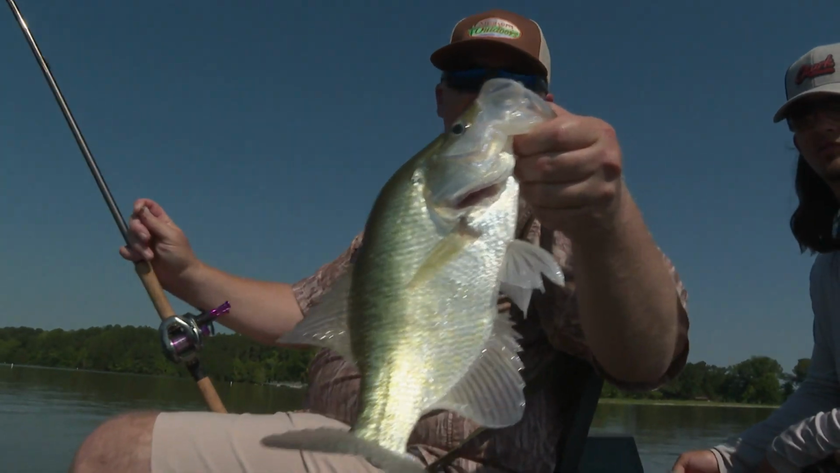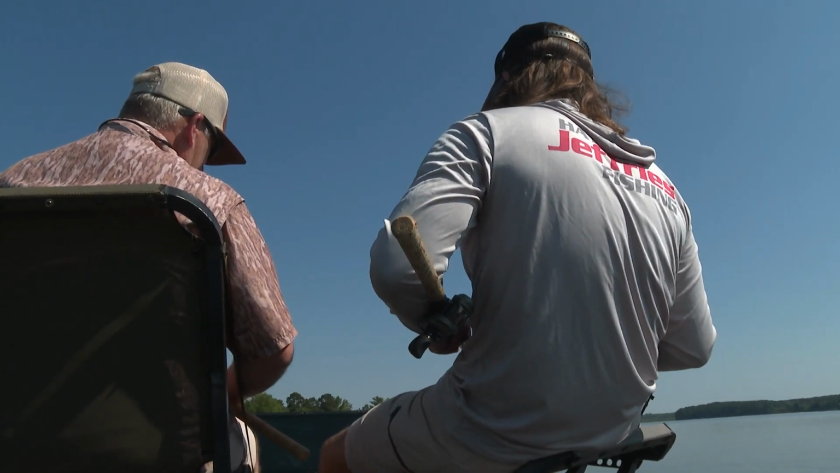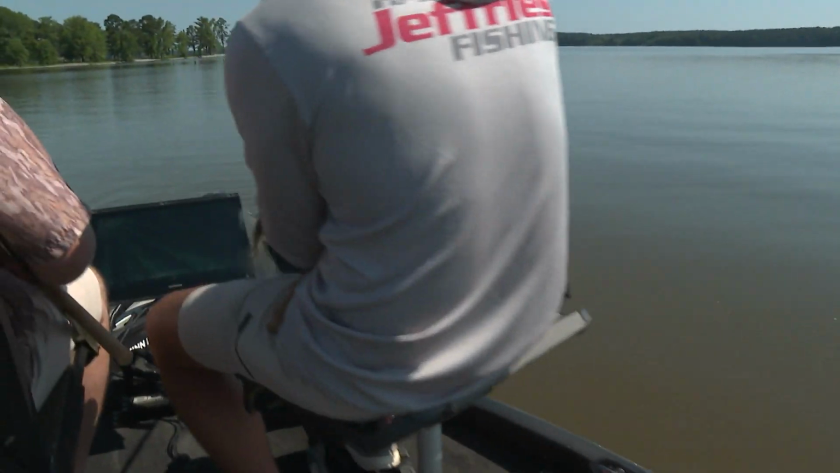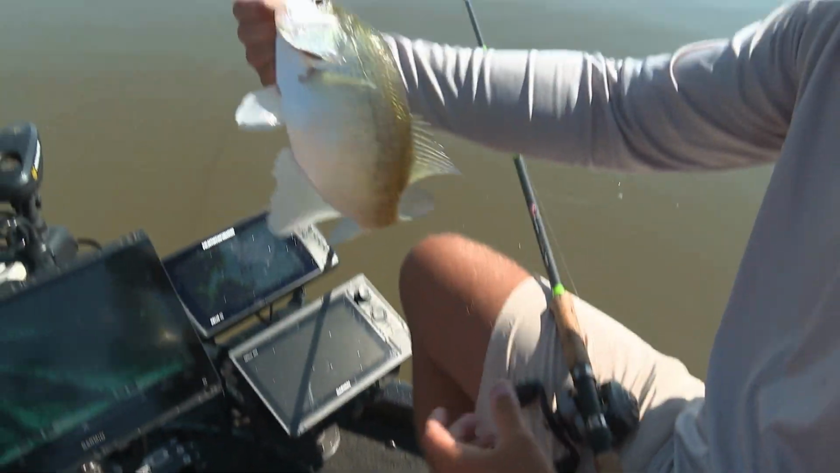There you go, Scooter. We got a double, didn't we? Got him. Should be a good fish. Oh yeah. Solid fish. Really good crappie. Probably a 13, 14-inch fish.